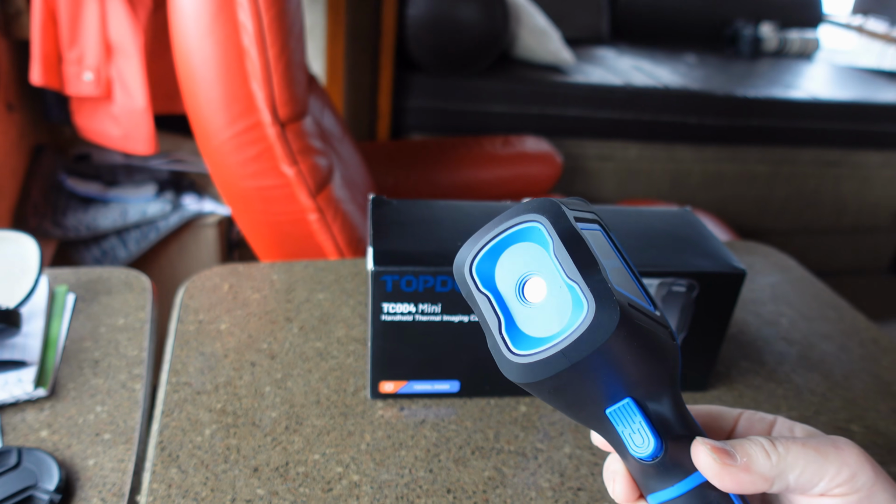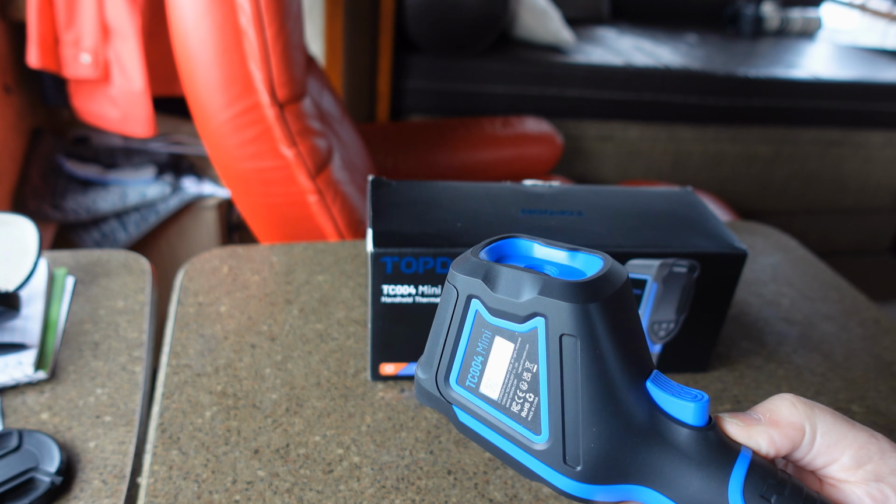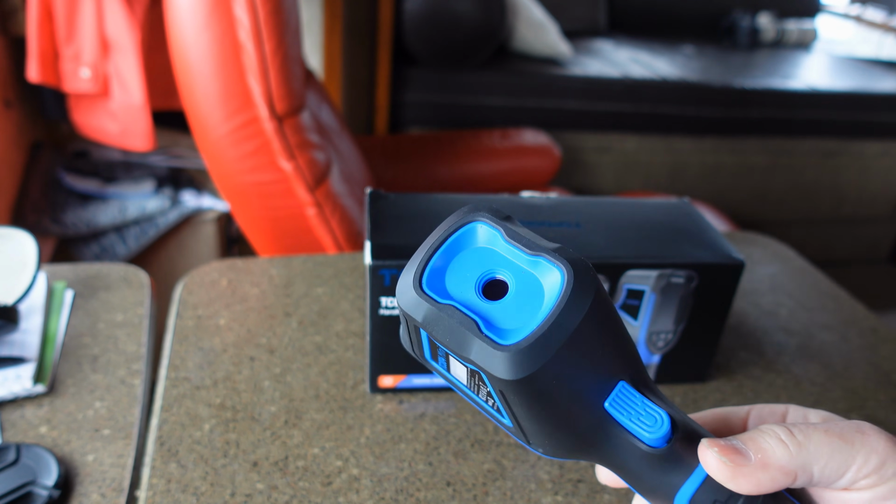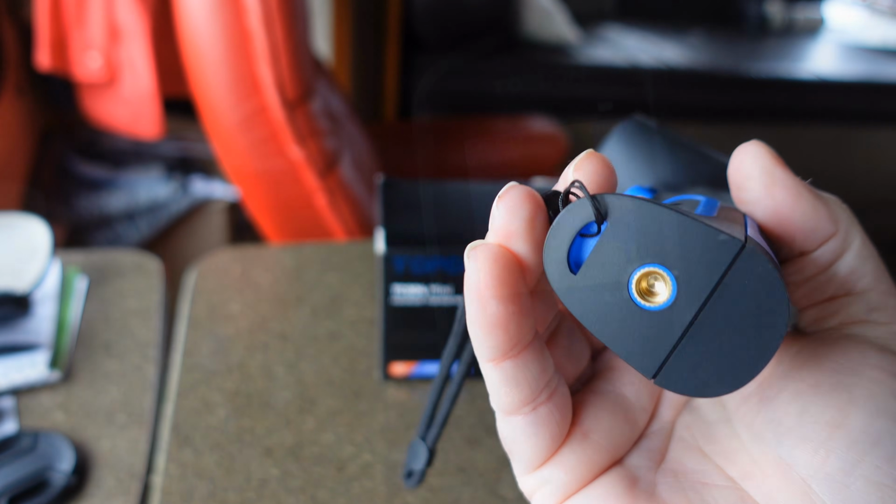On the front here, there's the sensor. There's no cover or anything. It's kind of indented, I guess, to protect it, but you'd have to be a little careful with that. And it also has a kind of a carrying cord here.